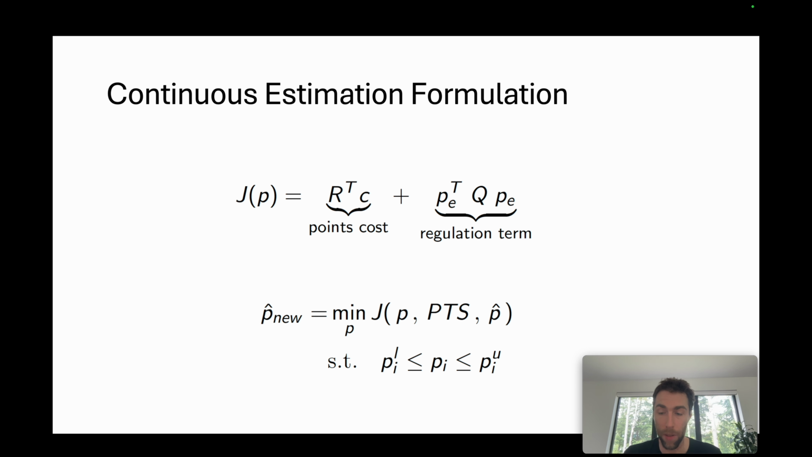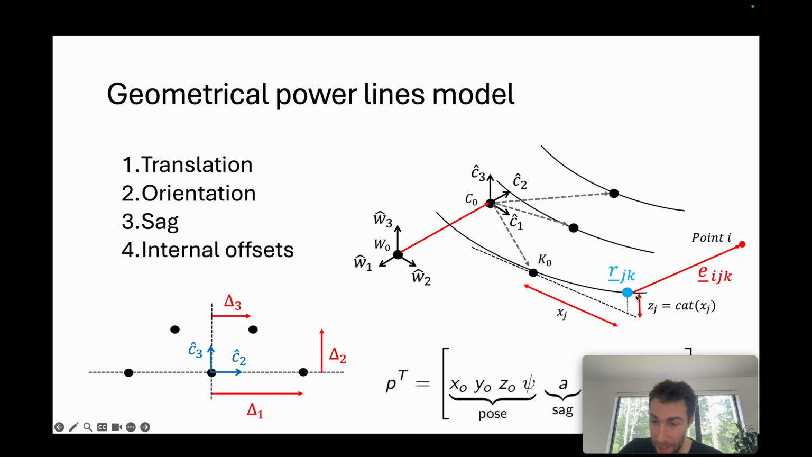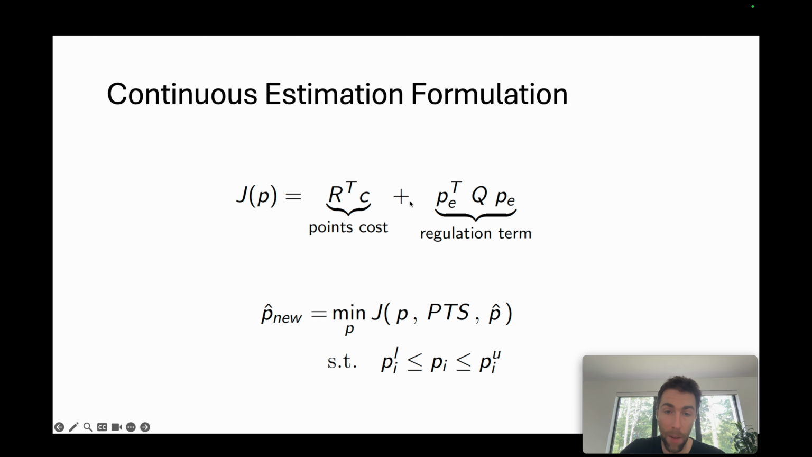Basically, we formulate this as optimizing a cost function that is the distance between each measurement point and the closest conductor. We sum those distances, and it's not directly the distance, we'll talk about this, but a cost based on those distances.